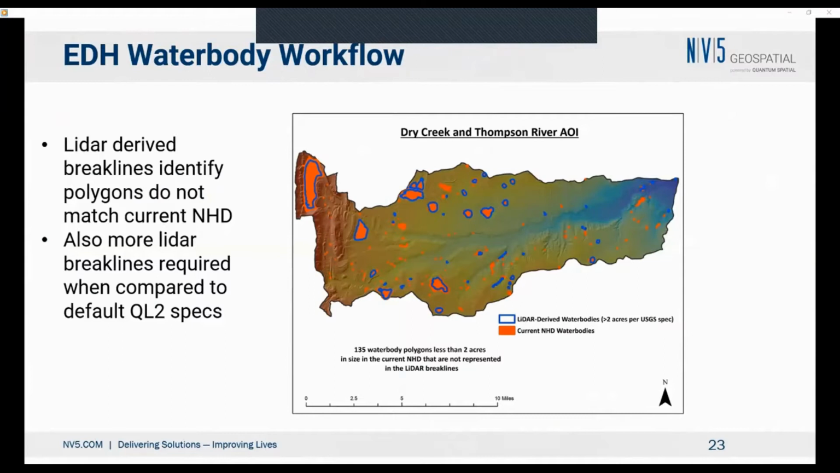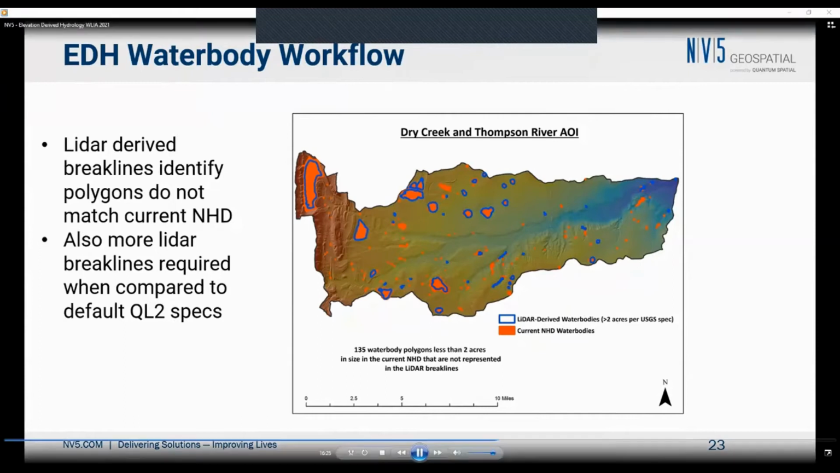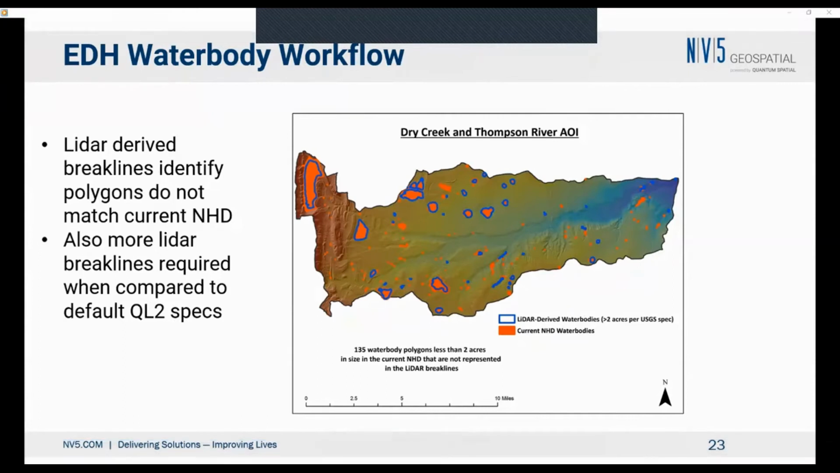So stream delineation is only part of the overall effort. We also have to delineate water bodies, and as we know, water body boundaries change from place to place, and they change from time to time. The LiDAR does derive water bodies, but only those greater than 2 acres. When we look at the requirements for the NHD, the requirement for water body delineation is much smaller. And so it is necessary to delineate water bodies that are much smaller than are delineated in the LiDAR.